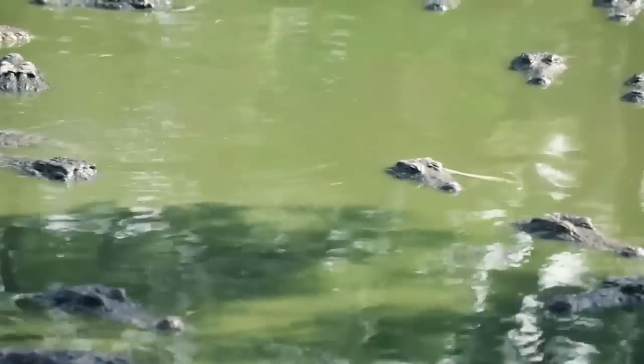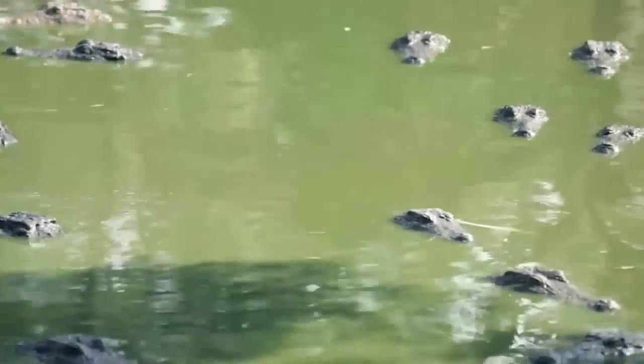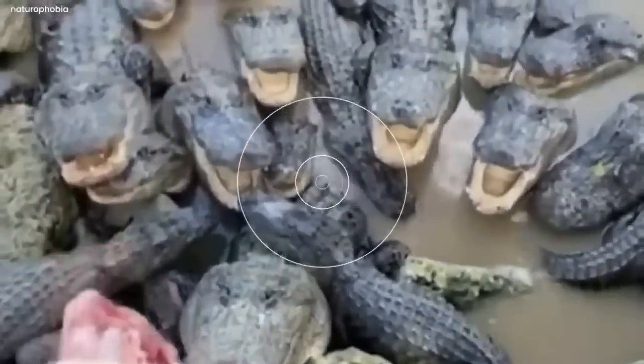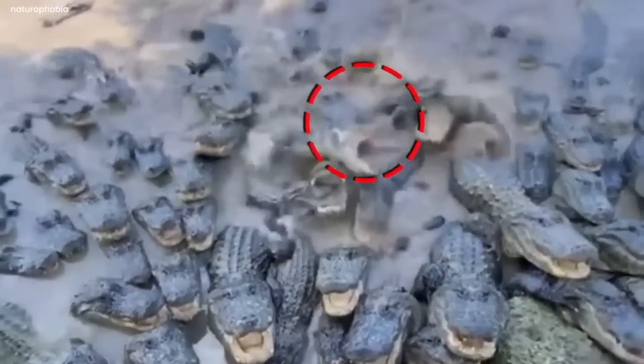The deafening silence soon ended with water splashes as the crocodiles became fanatical at the long-awaited meal. They attacked over the one piece of meat, and some lucky crocodile at the back nibbled that flesh. The video ended with crocodiles staring at the man, hoping for a meatier feast.